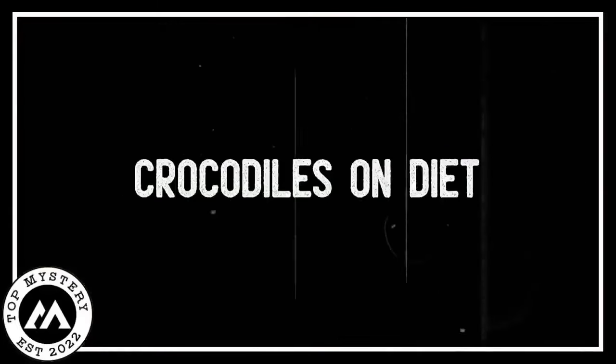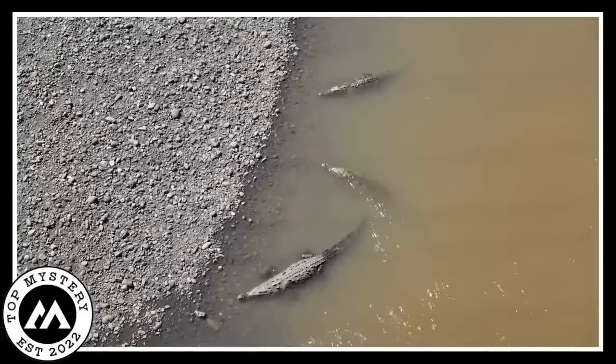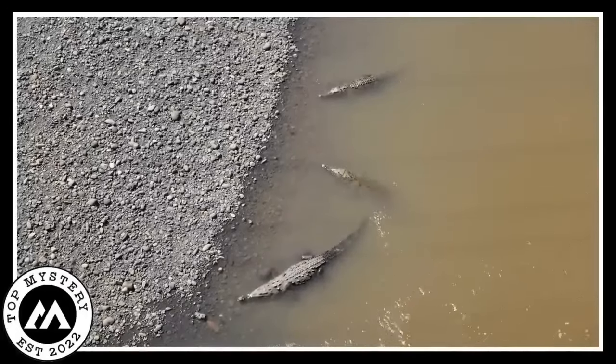Crocodiles on diet. Once 3 crocodiles were hanging out on the land, just doing their crocodile thing.